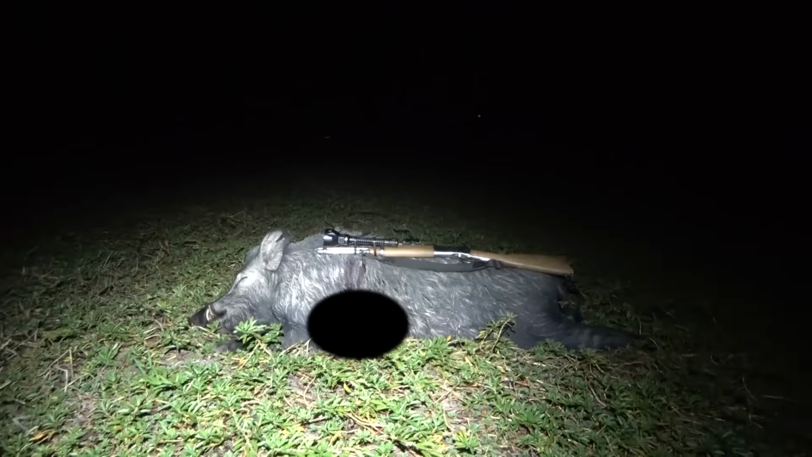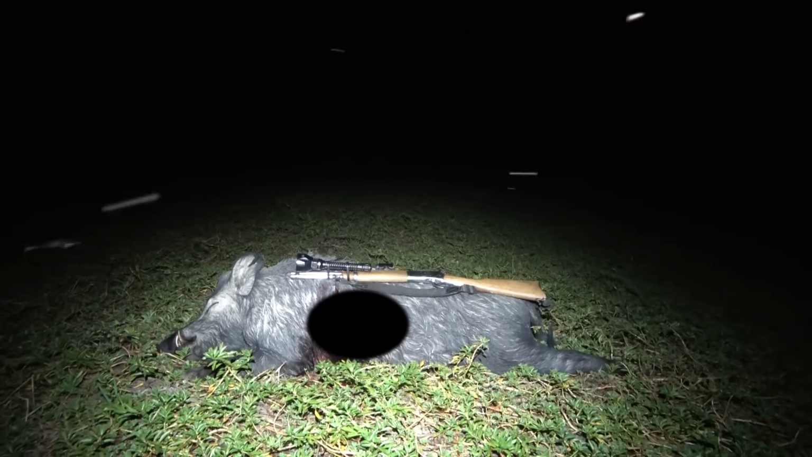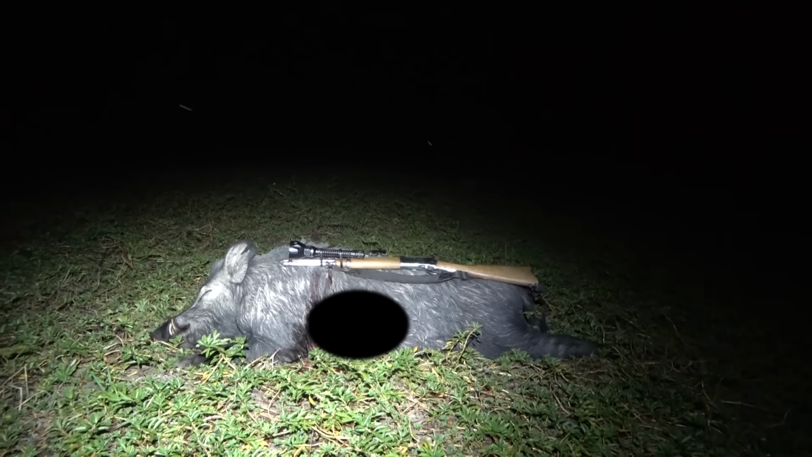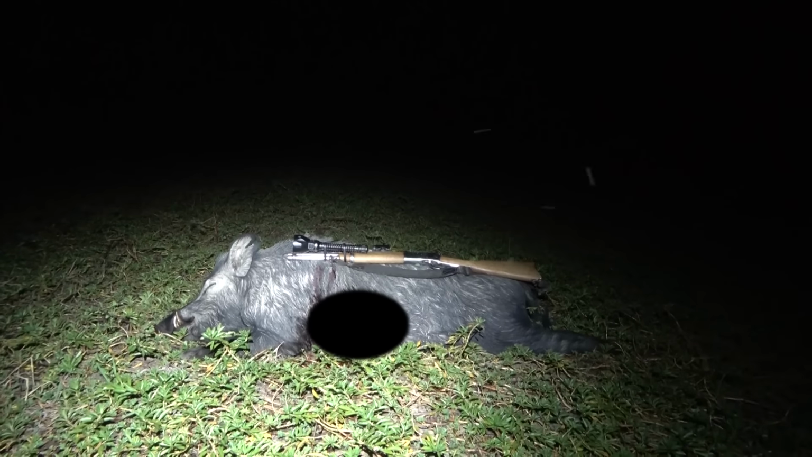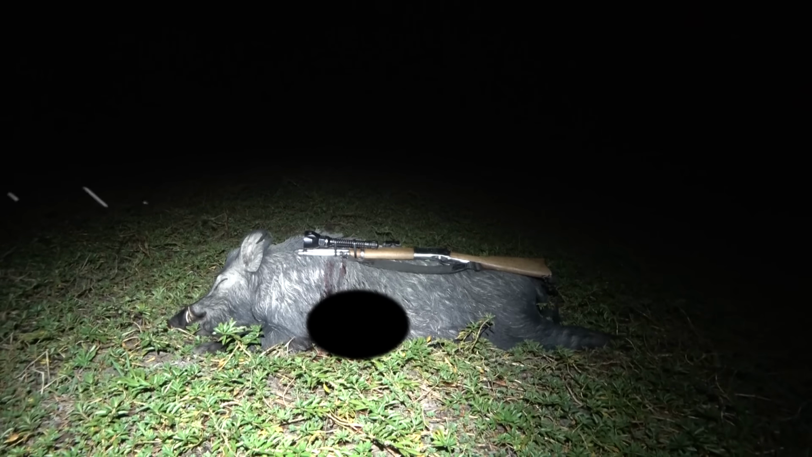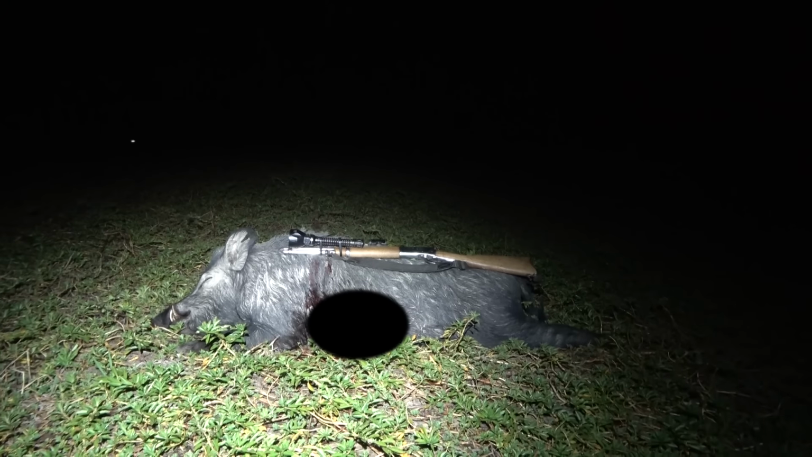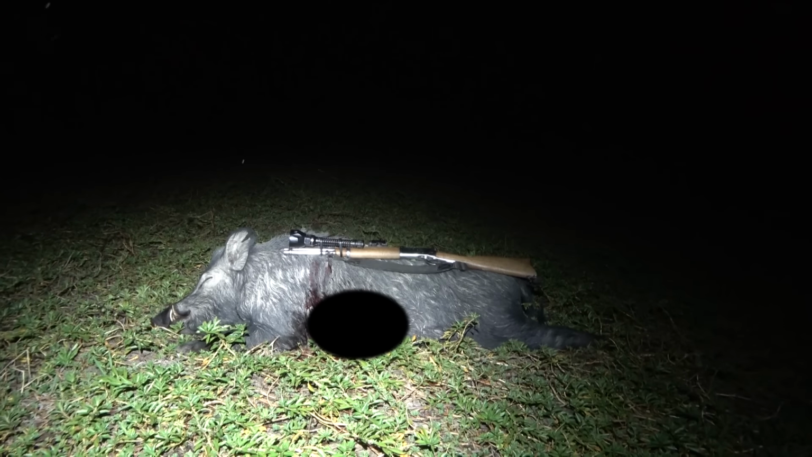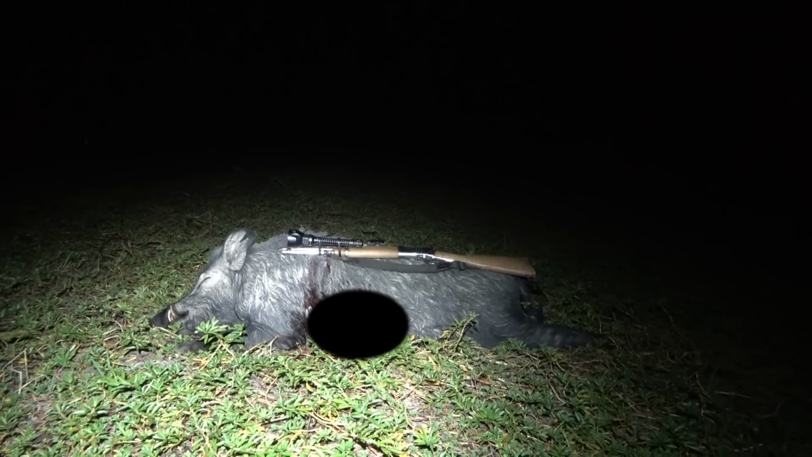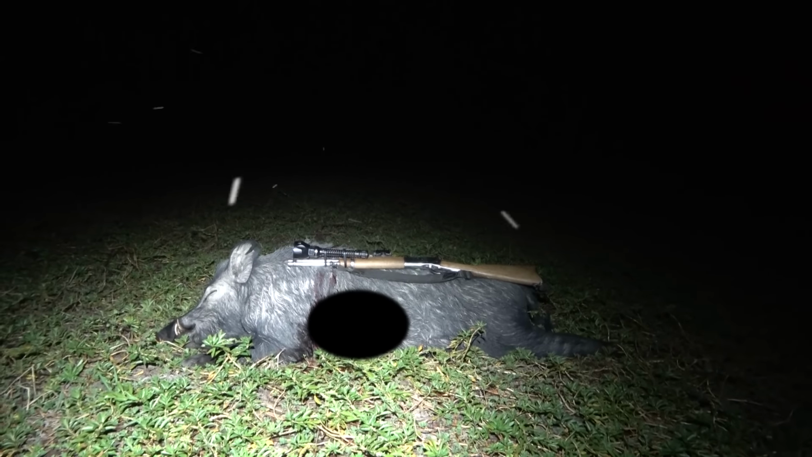Oh yeah, there's that first boar I got. He's not too bad. He'd be good 70 live weight, maybe 60 dressed. Pretty good pig, good tusk. Two sort of heart, lung shots. Yeah, very happy. Also, the bullets passed right through, which is pretty good for a 44 mag with some Hornady ballistic tips.